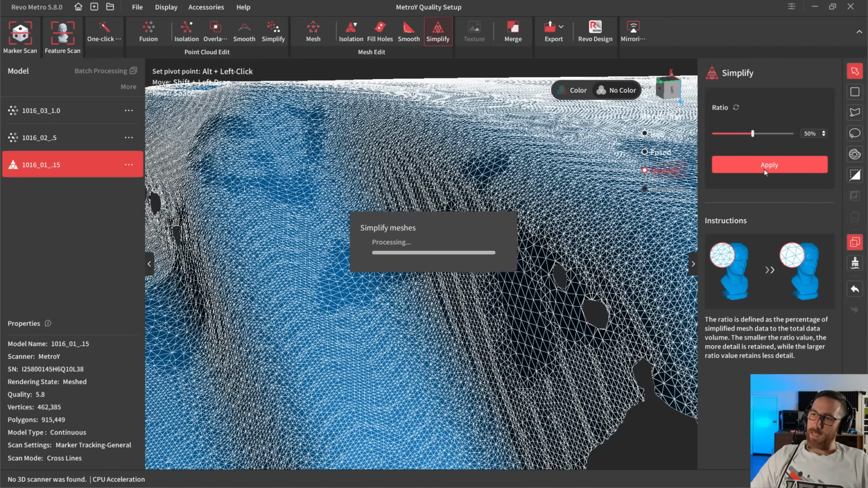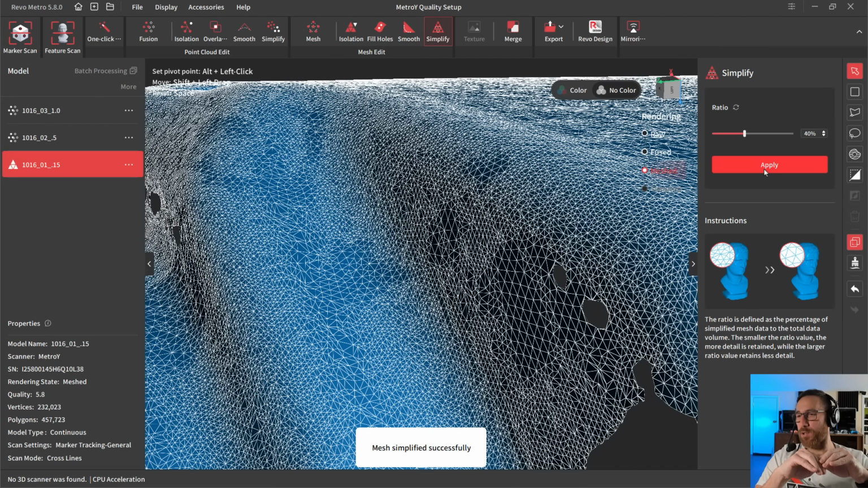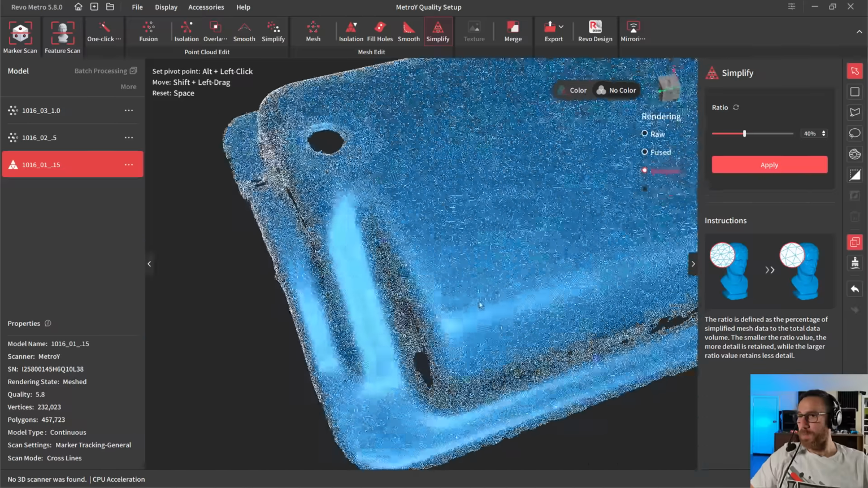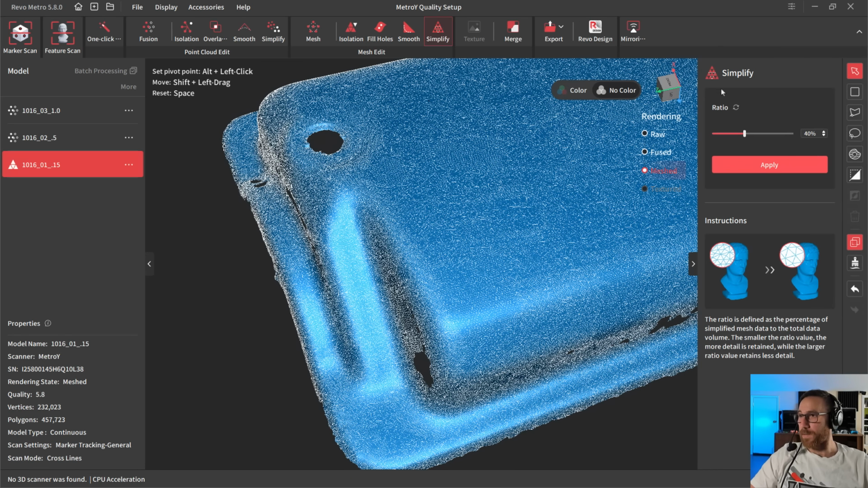What it's going to do is, in areas where we've got high changes in curvature, so it's looking at the angle between the meshes, it's going to keep the density of those meshes higher in those areas to capture the geometry. Areas where we've got low change in curvature, so let's say areas where we've got flat spots, it's going to make larger polygons in those areas.